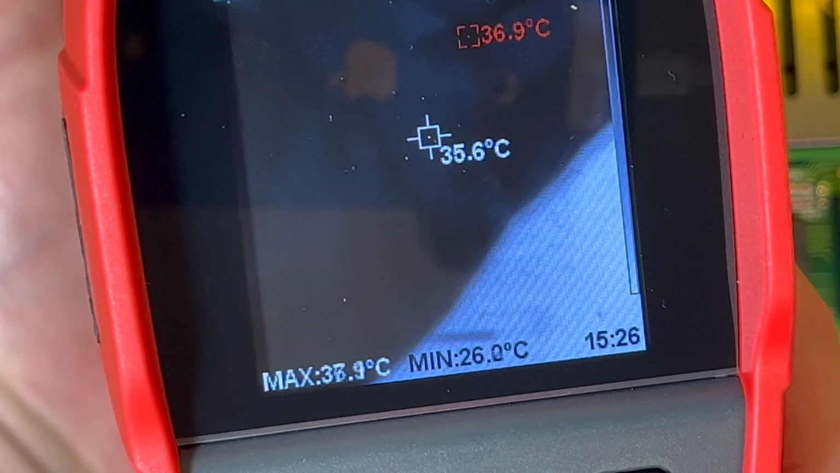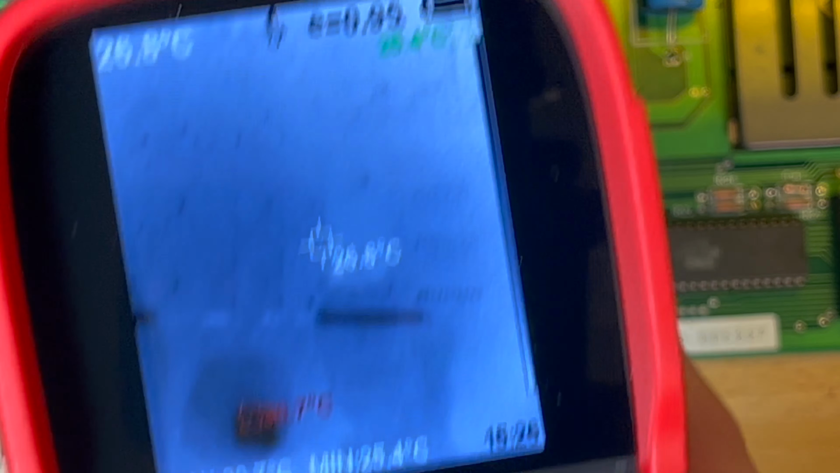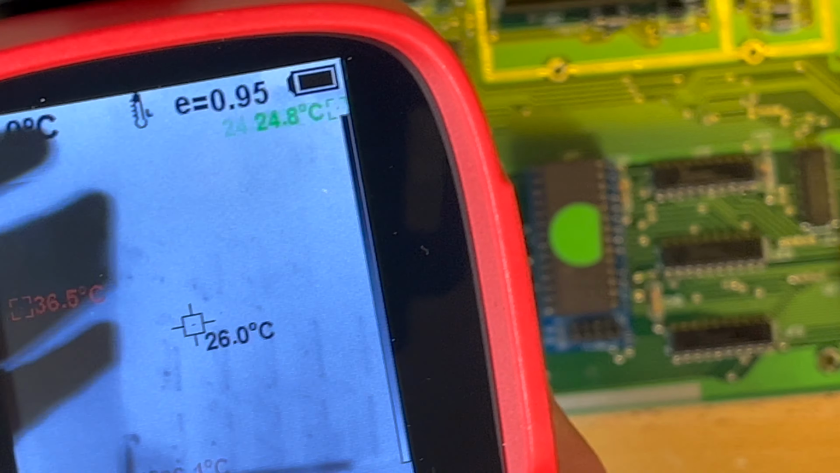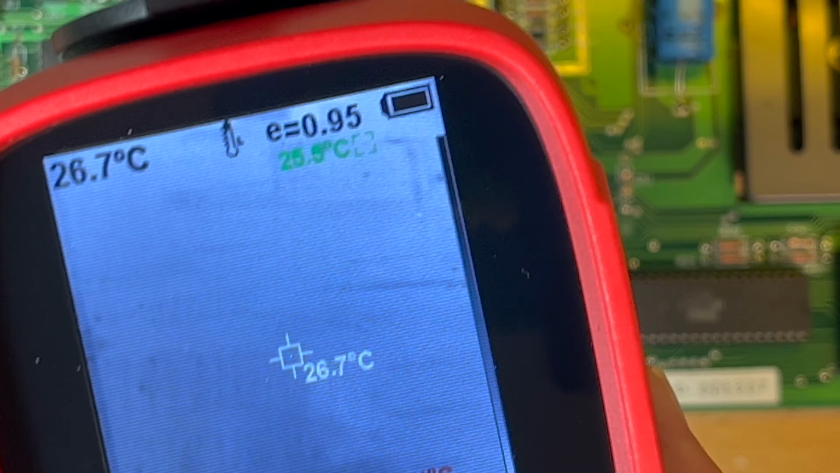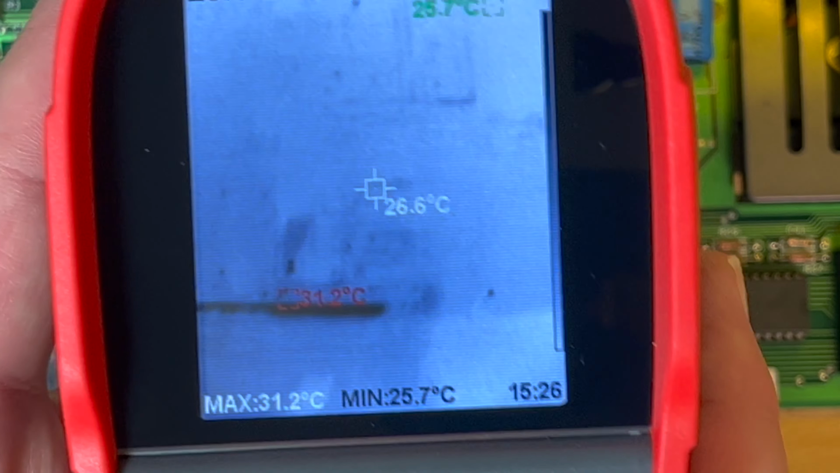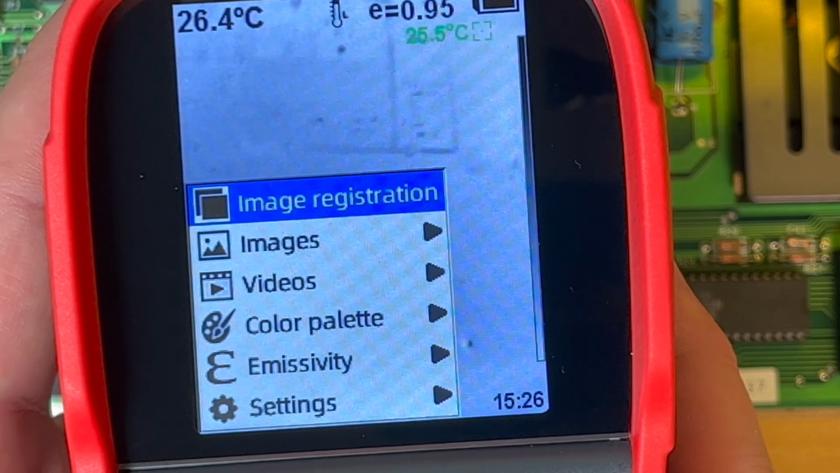Oh, okay, there we go. So warm is black, cool is white. So you can see my hands there. This is looking at the board, it's cooled down quite a lot. Okay, so there's different palettes we can use. Oh, press the menu button again.